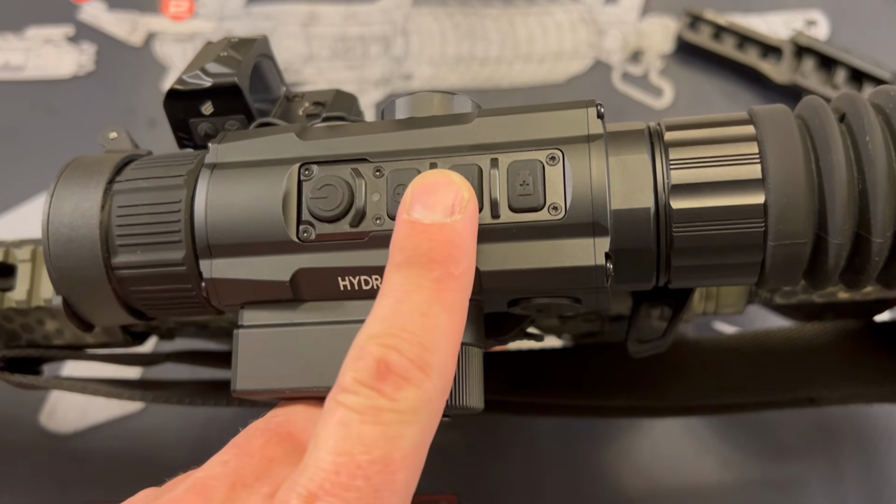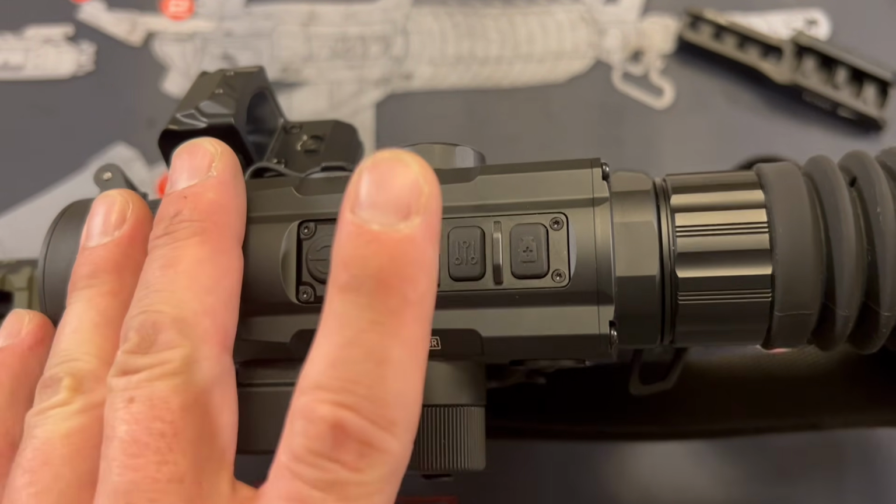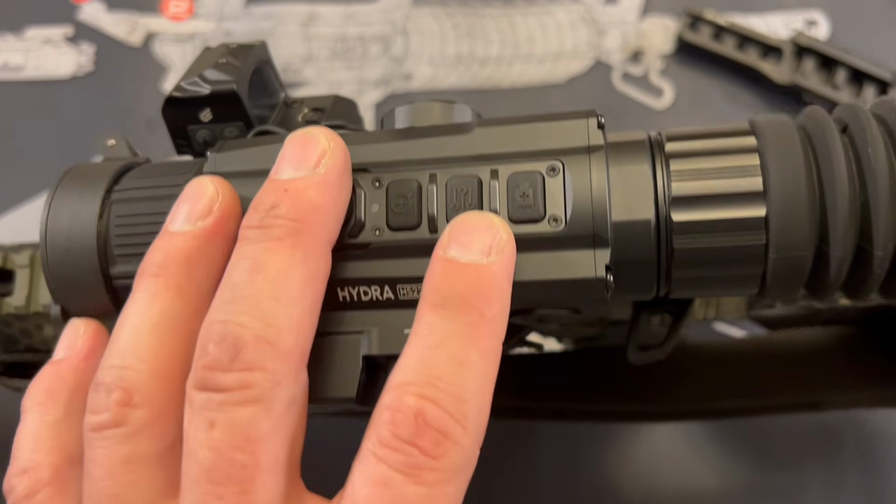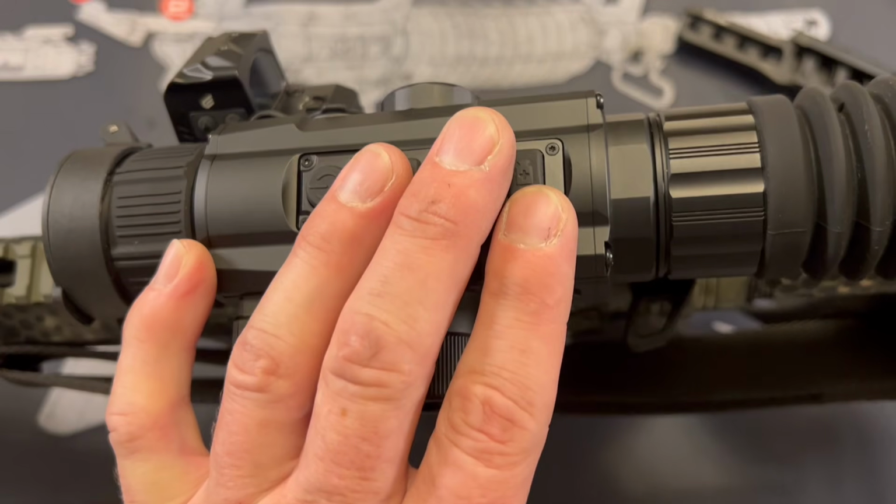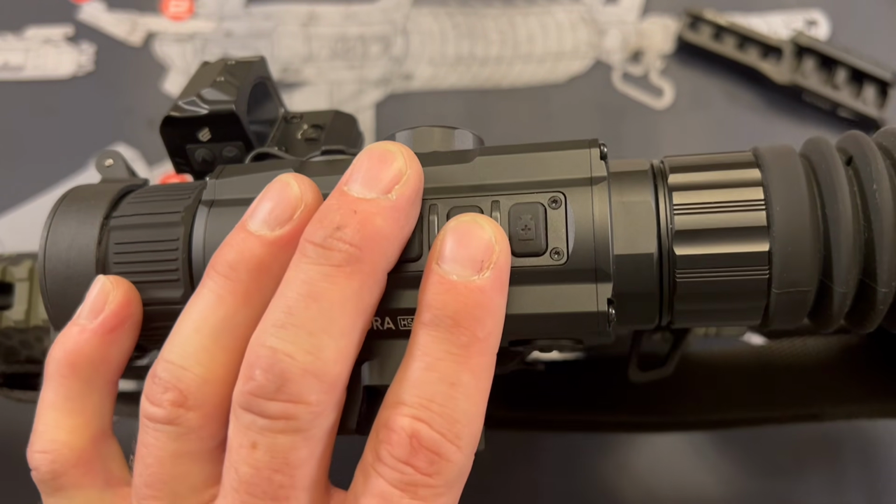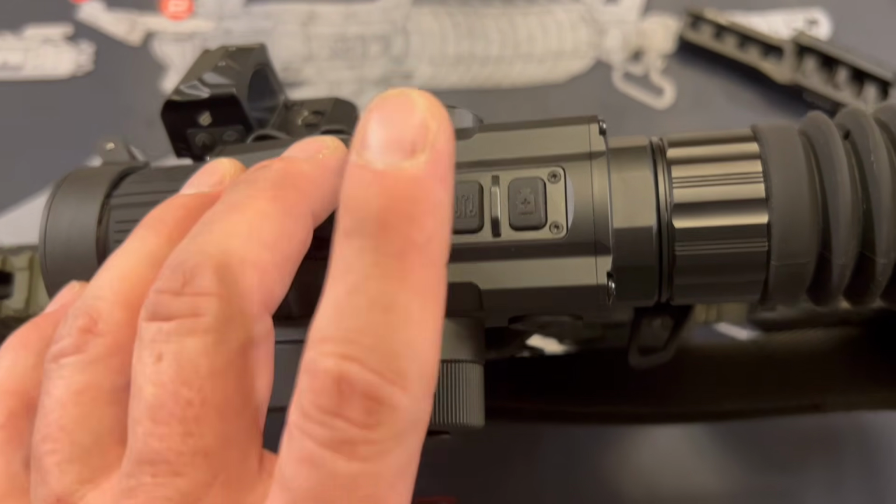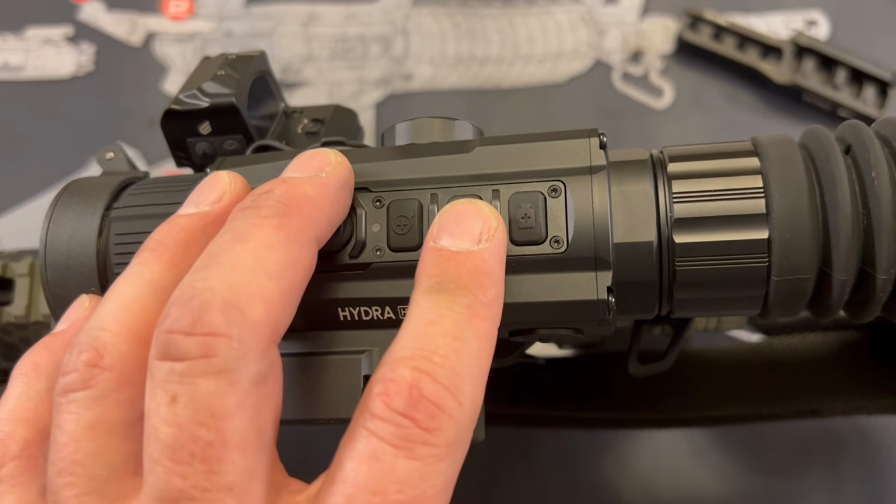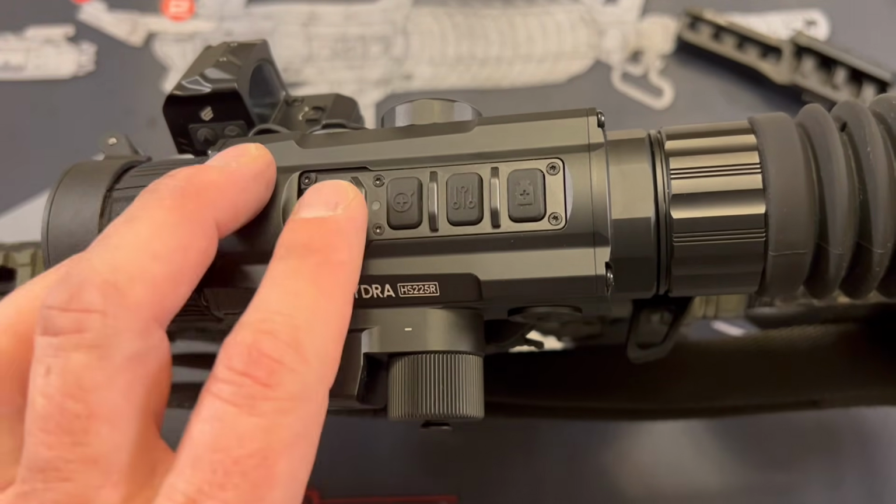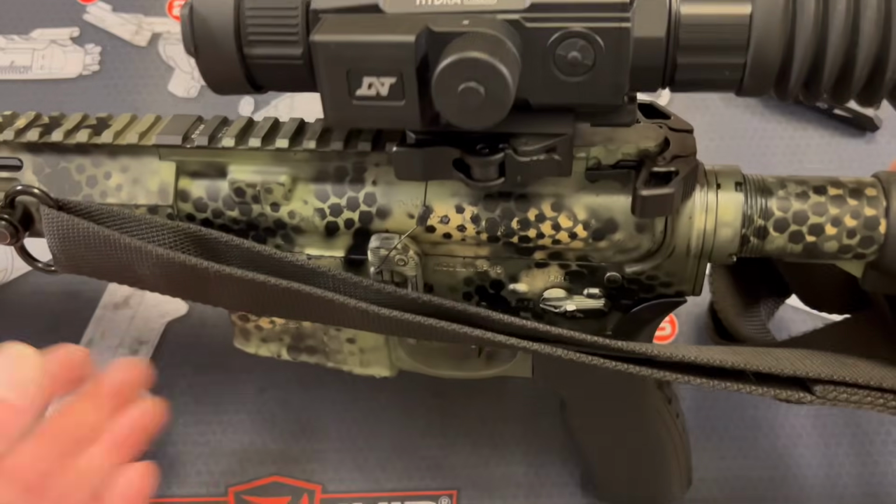And then when you're in your menu, and I'm not going to go too detailed into it, there are a lot of things to choose from. You have ballistic calculators. You just have a lot to choose from. Look it up if there's something you're interested in, because it would take me forever to mention all the things that this can do. But by long pressing that, you go into your menu, and then you use these buttons to scroll through things. Zeroing it is really quick and easy, which is kind of sweet.